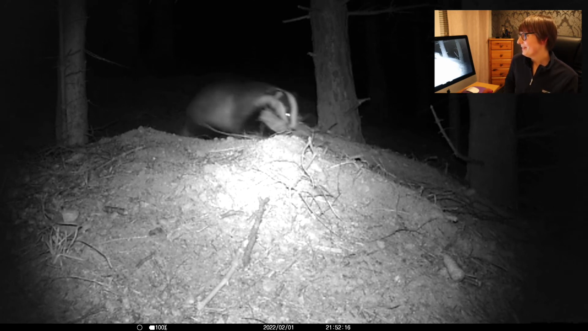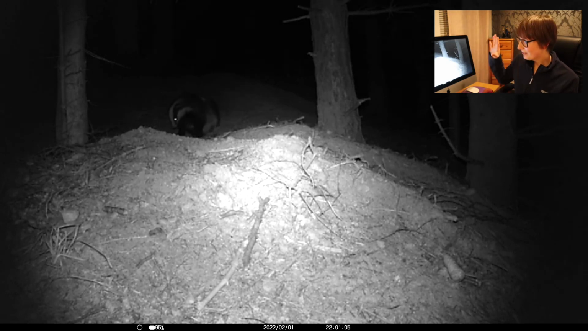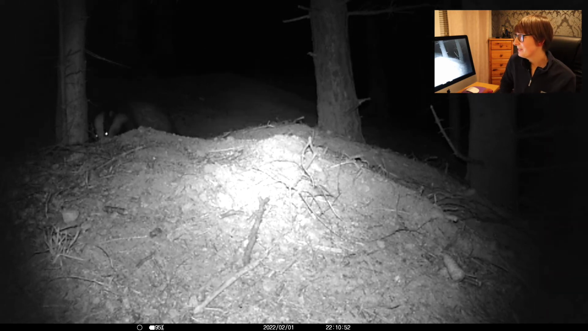This is really cute. I think that is Phoebe getting some bedding in, which I've never seen before. Having a good scratch there. Yeah, badgers scratch a lot, I think because they get mites and things, which is a shame.